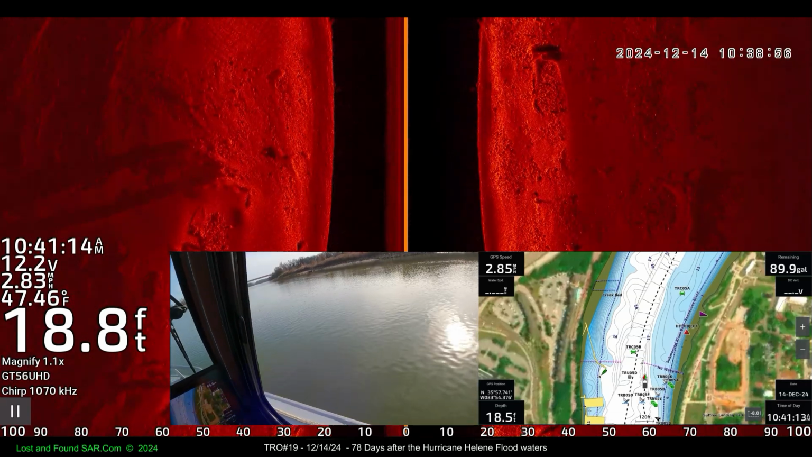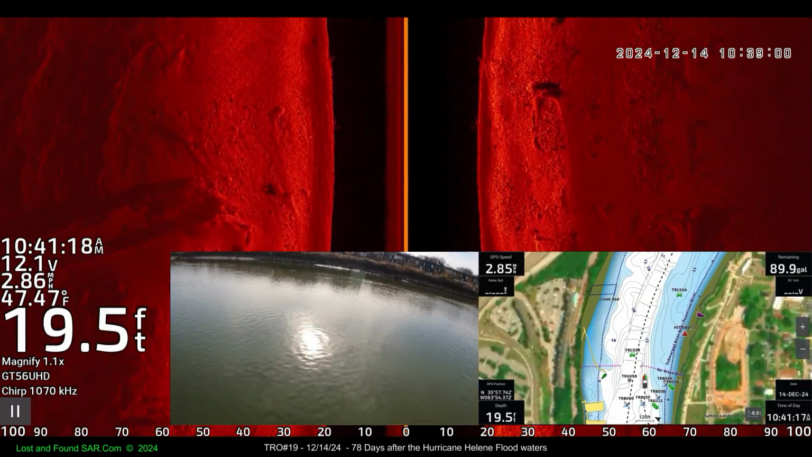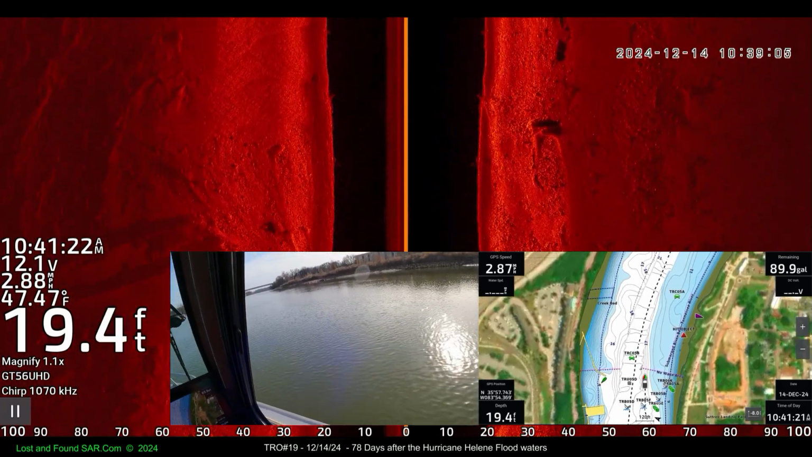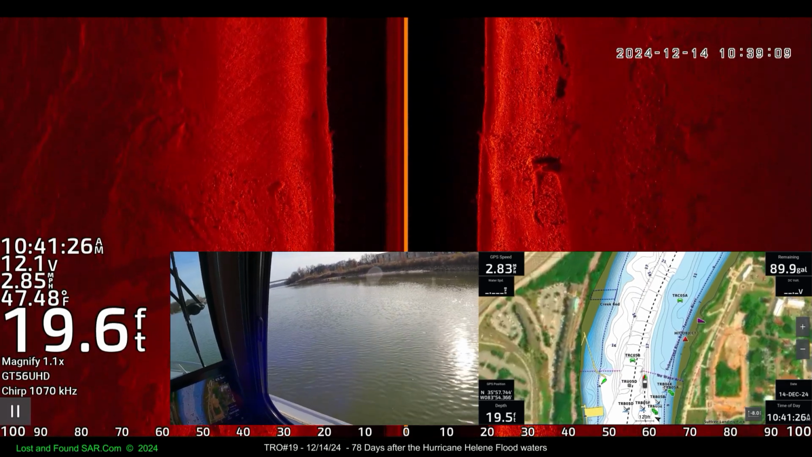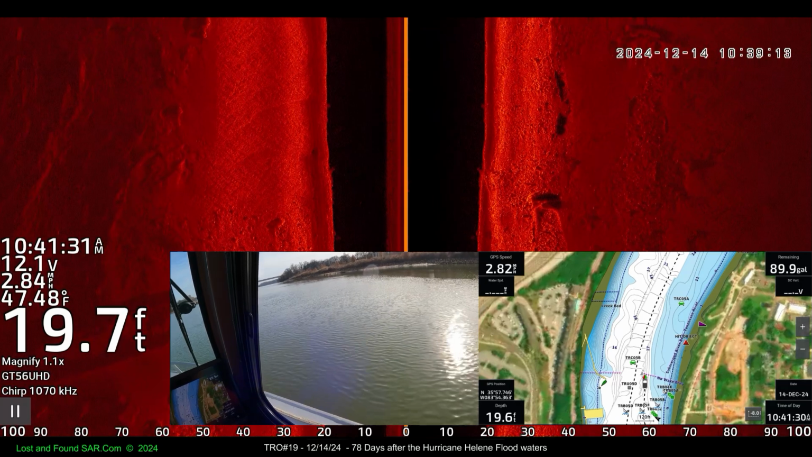I don't know if you can see all that stuff on shore, but that's the vicinity of the area that we hit an object in. We believe it was those big steel girders. I've got some still pictures of that. I wish we had zoom capabilities here. Didn't look like that on the sonar.